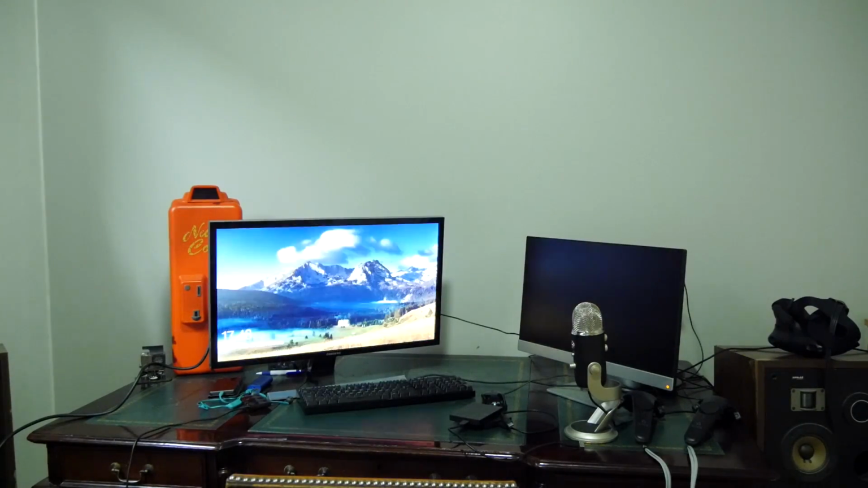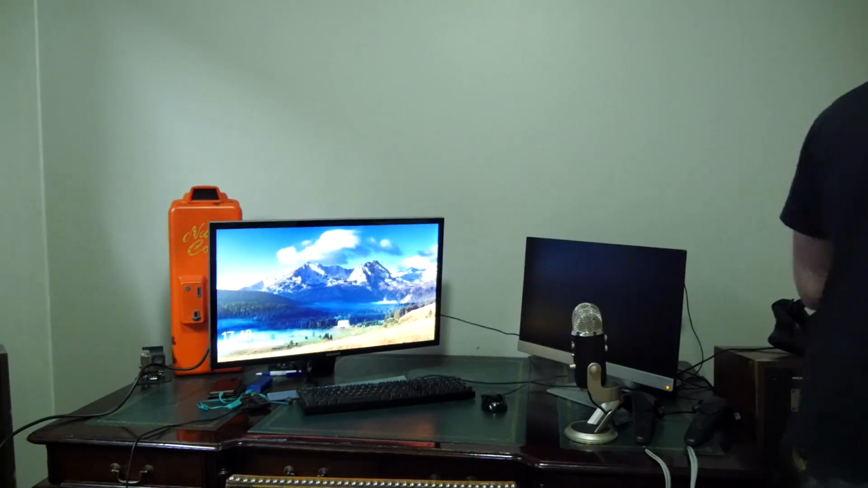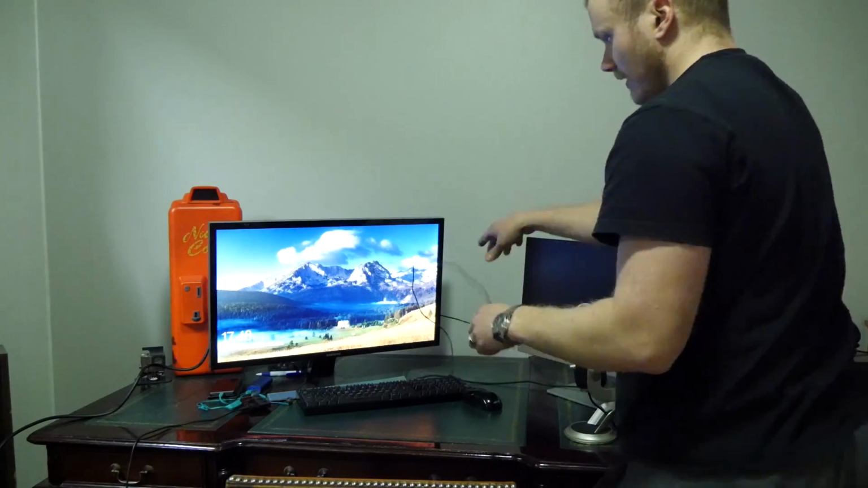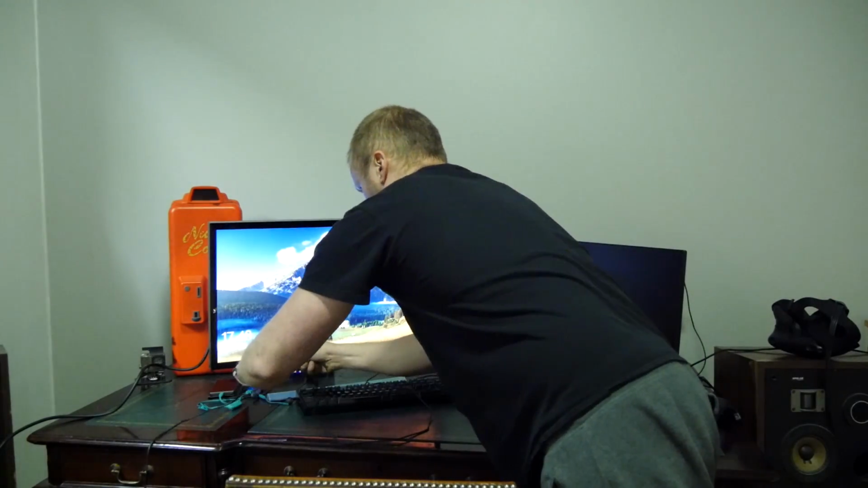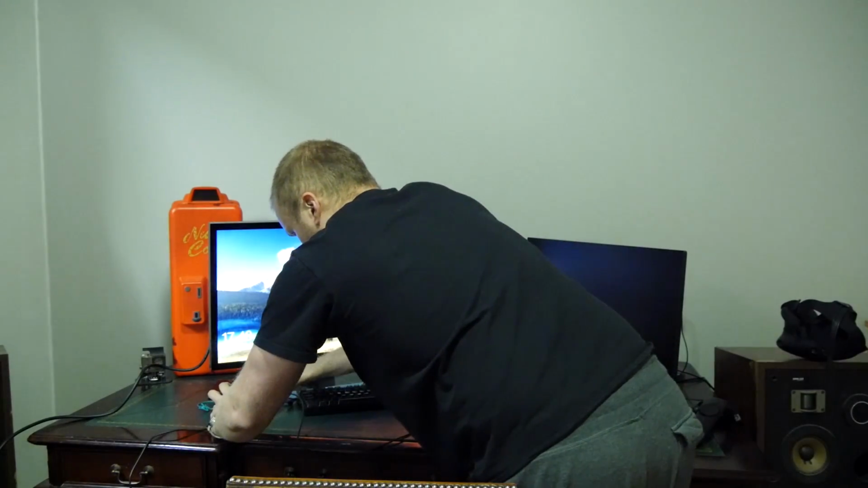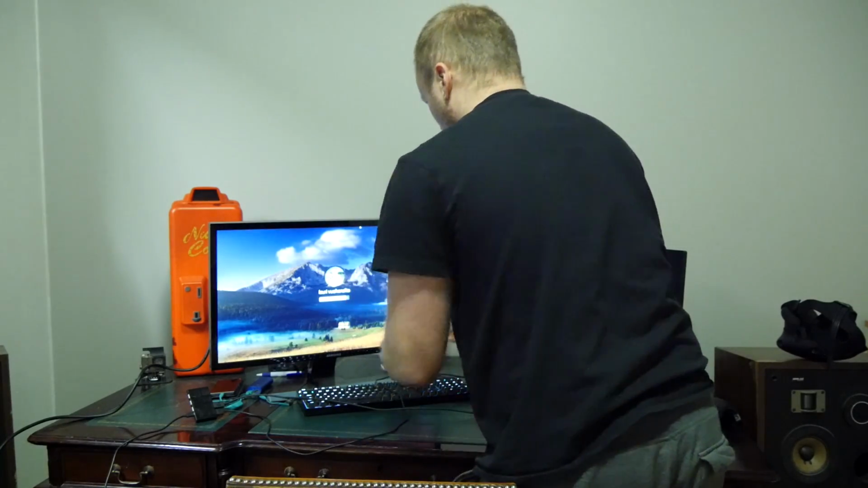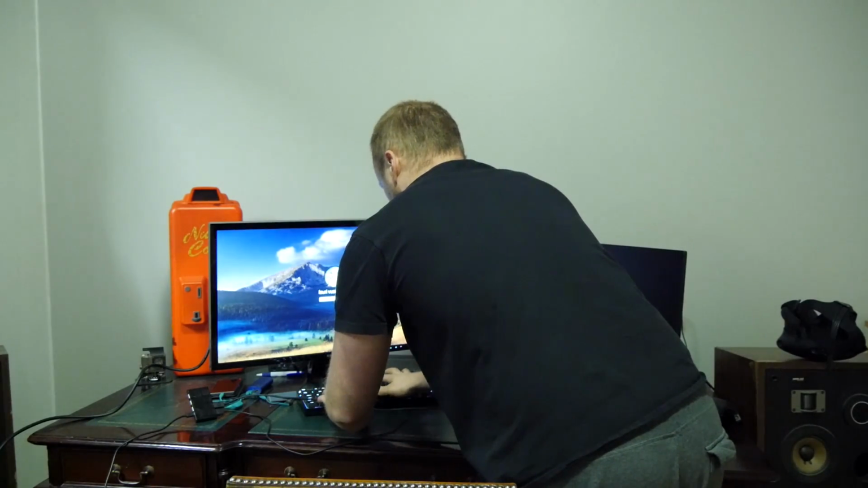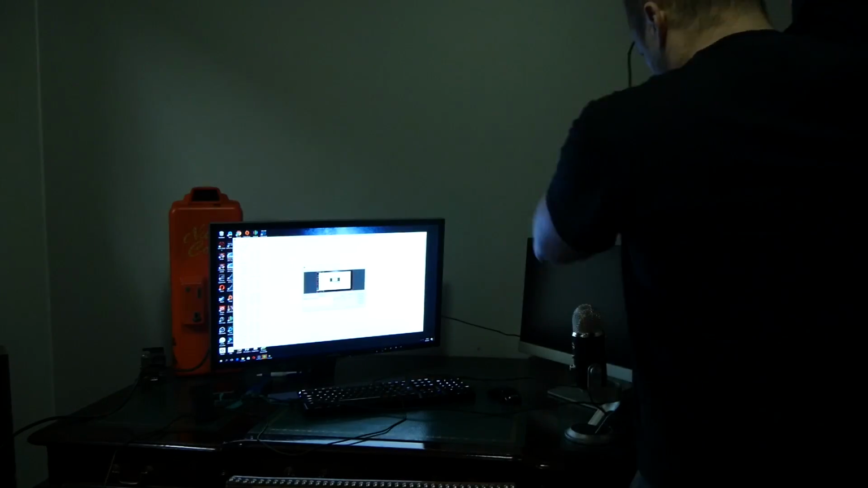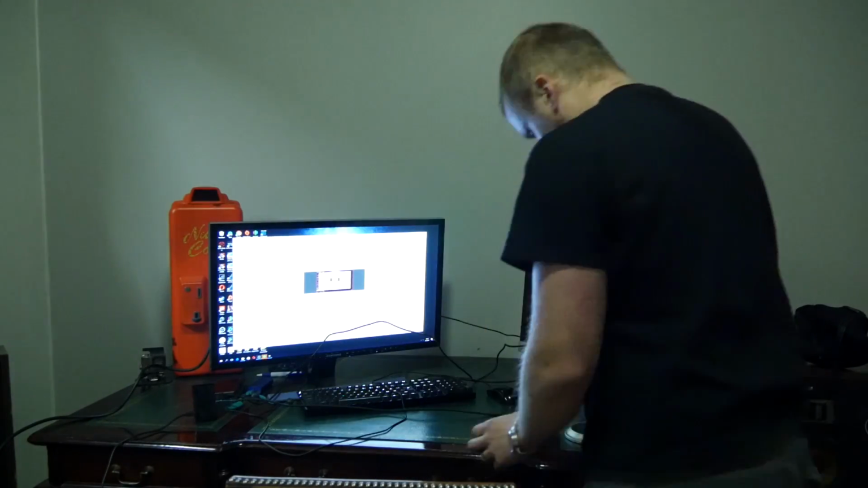And we are now back inside and the computer is starting just fine. I need to just plug everything to this USB hub. Yep, now I got mouse and keyboard, and I think that's all we need on this test. And we also need to plug my microphone in so I can make some commentary.